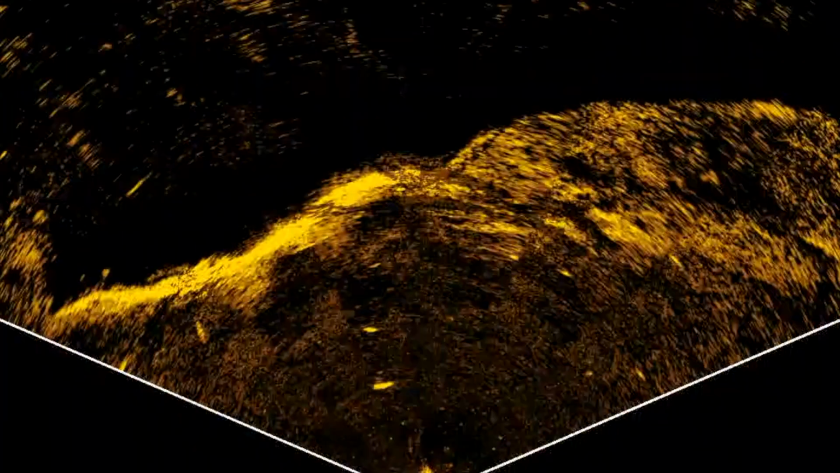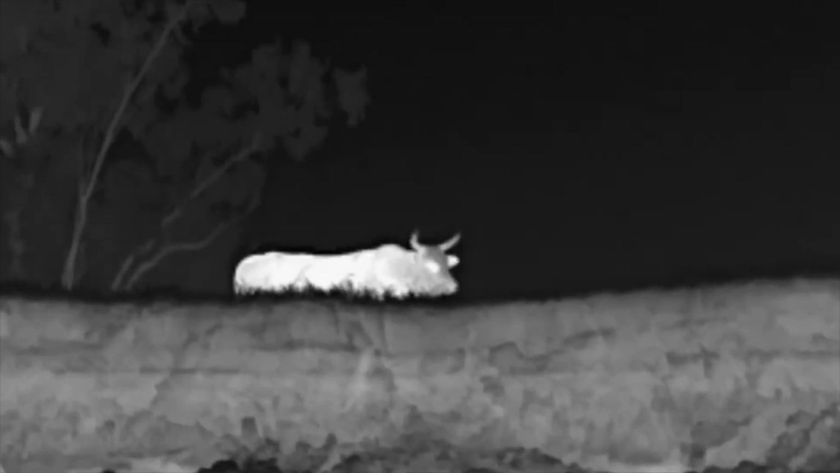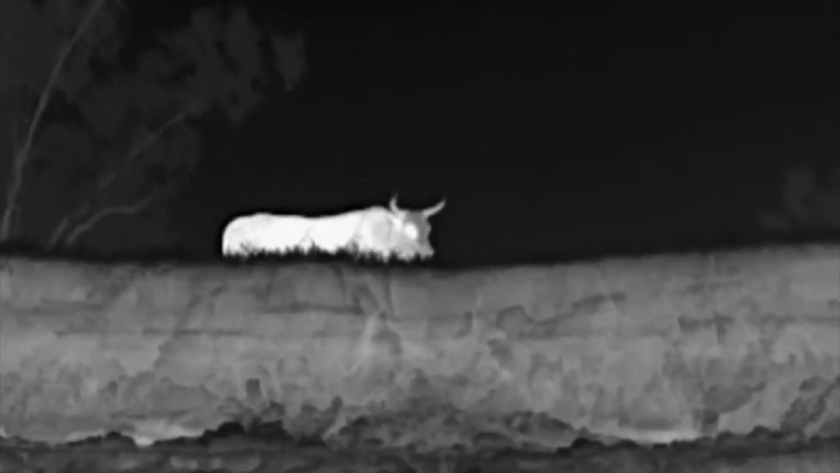One of the night. Right, let's get a few more. That is a scrub bull looking straight at us. Yes!